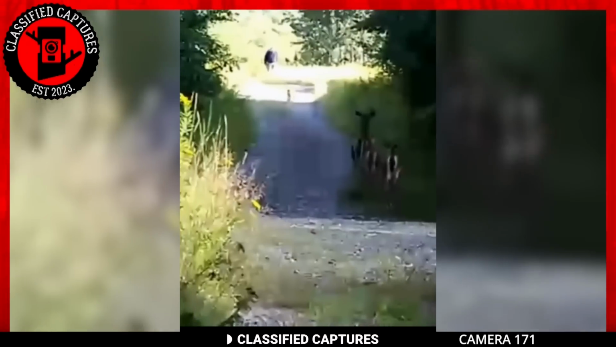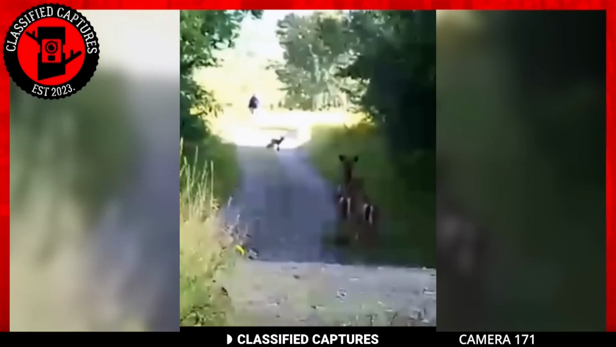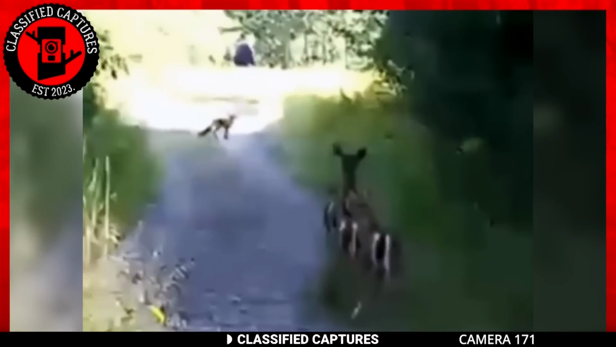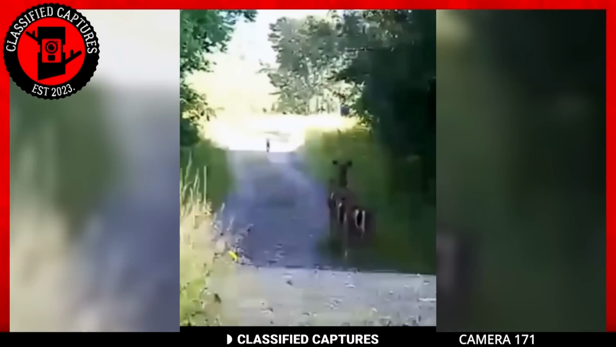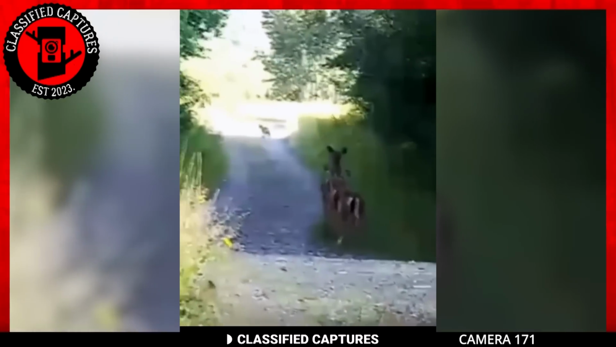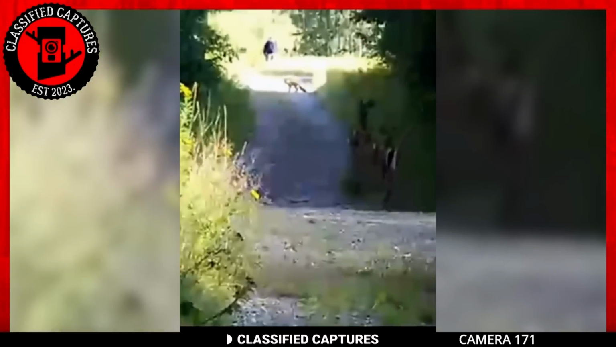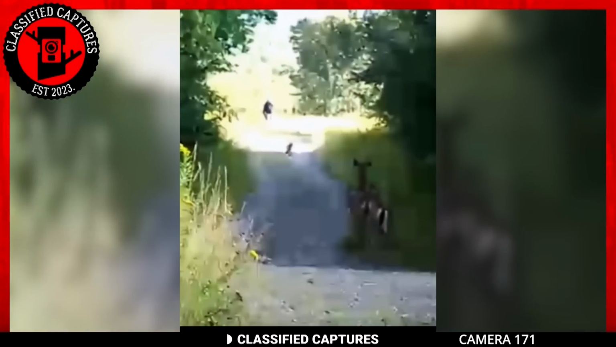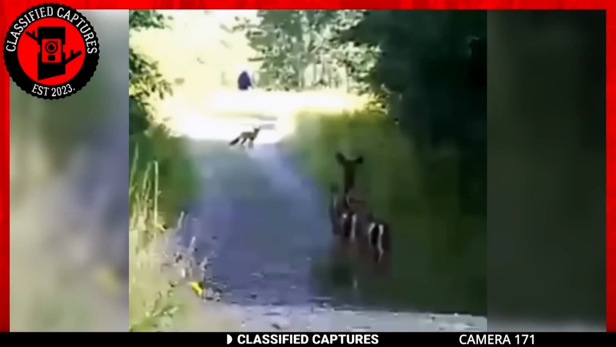Next, we have a trail cam footage that's aiming for the spot of the most chaotic footage I have ever come across. Take a look. In the footage, we have a herd of innocent-looking deer frozen in their tracks, their wide eyes locked onto a sly and cunning fox up ahead. But wait, the fox seems to be engaged in a stare-off with something else. Something colossal and humanoid sauntering across the path and into the woods.